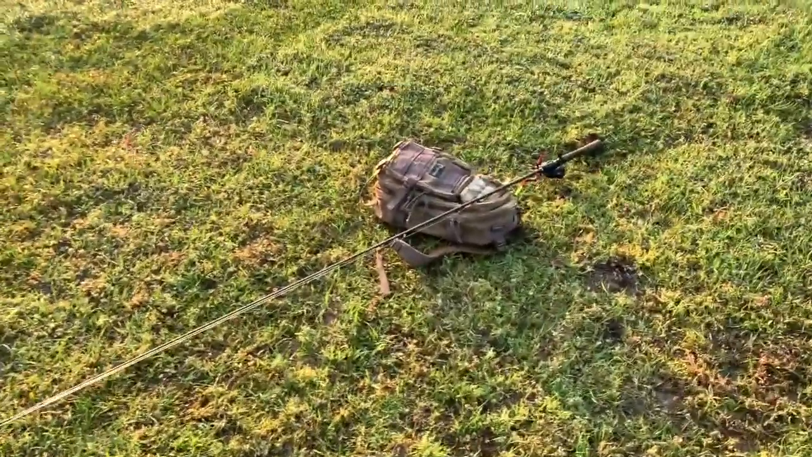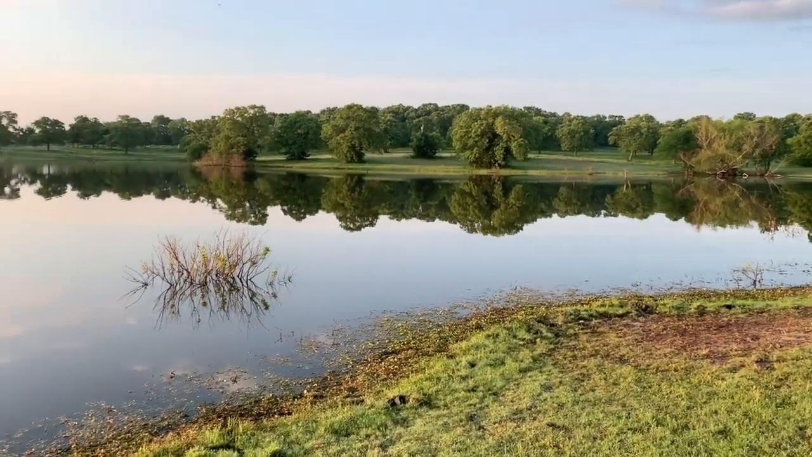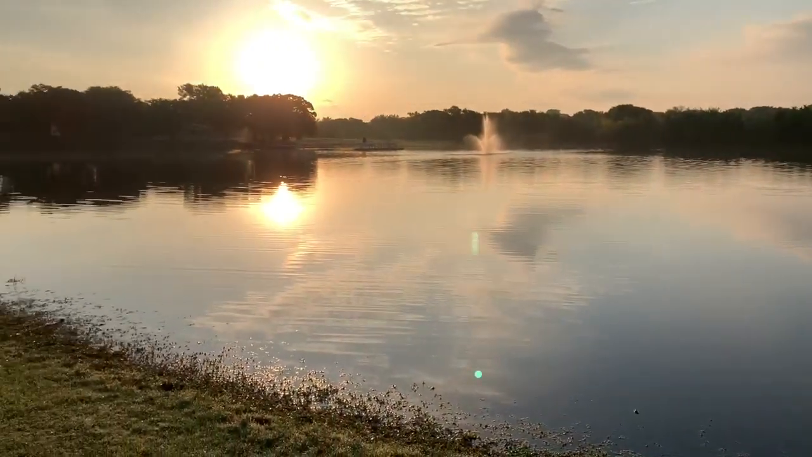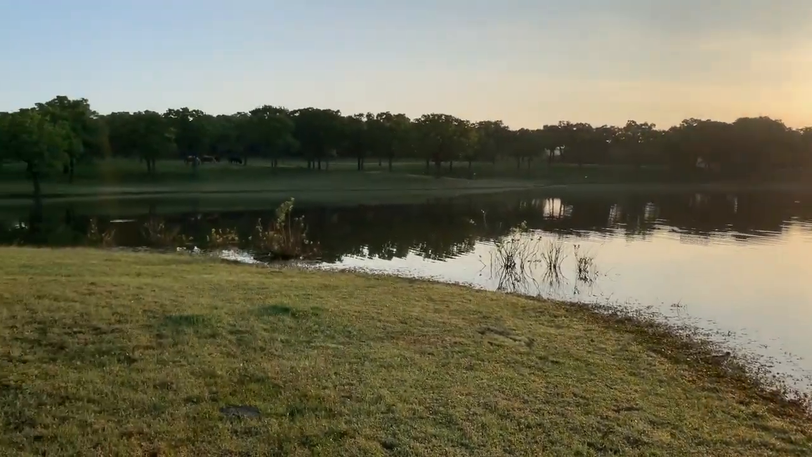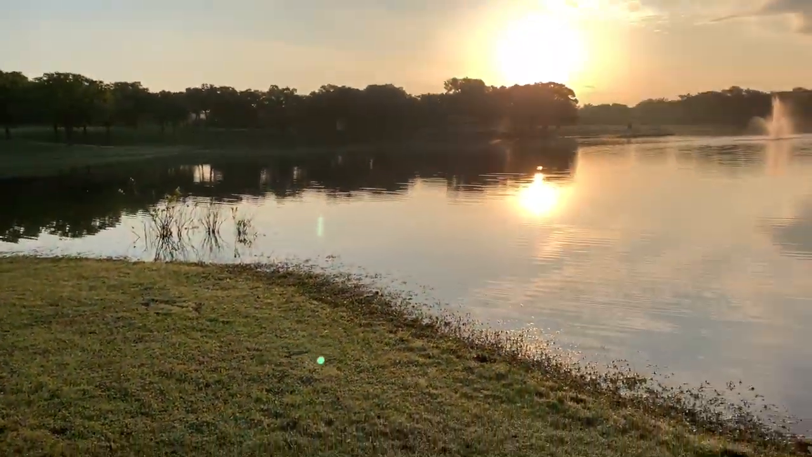Check out my fishing pole. We're about to slam this tank right here. Beautiful morning. Look at this. Oh man, can't beat this.